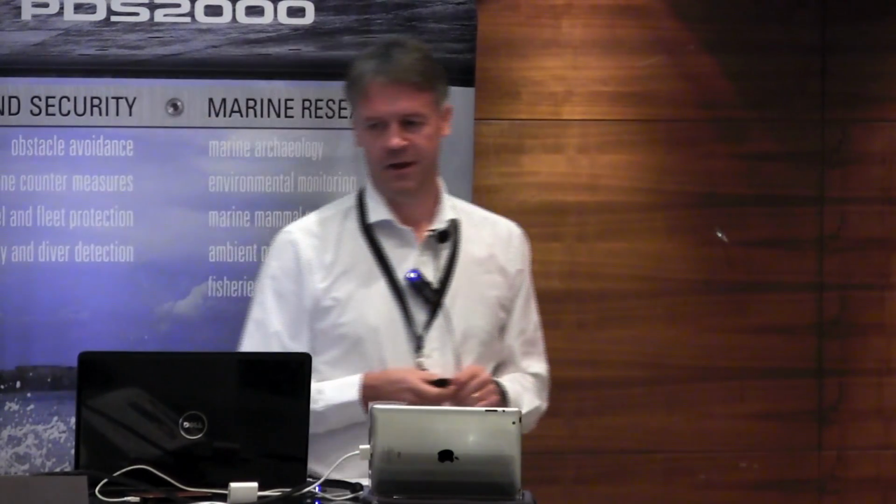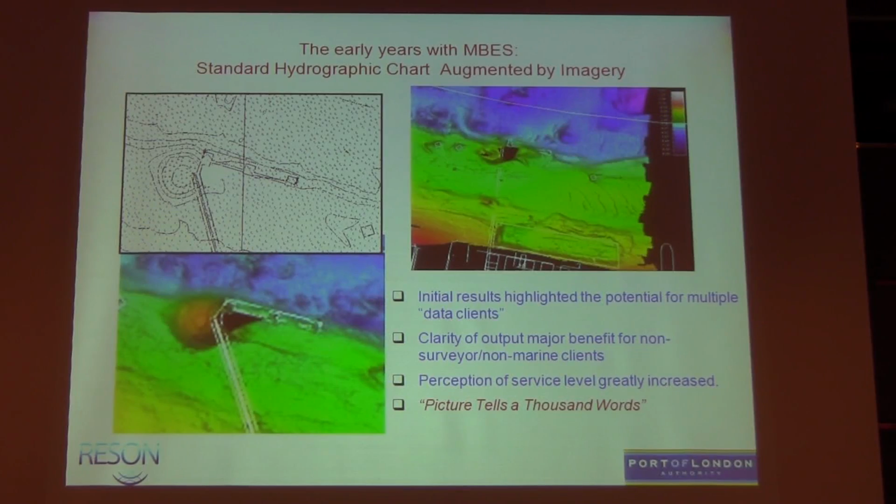So in the early years, if we look at when we started to use our 8101 and 8125, we've got our standard bathy chart of a berth. It's in plan there. The clarity of the output we were getting, we'll see the same resolution on that screen, but in the image we see, this is the same chart. There's a large spillage of material off a conveyor, off a load in here. It really does help with the clarity of output. One of the things I say is everyone thought we were absolutely fantastic technical genius work, and you started to show them a picture.